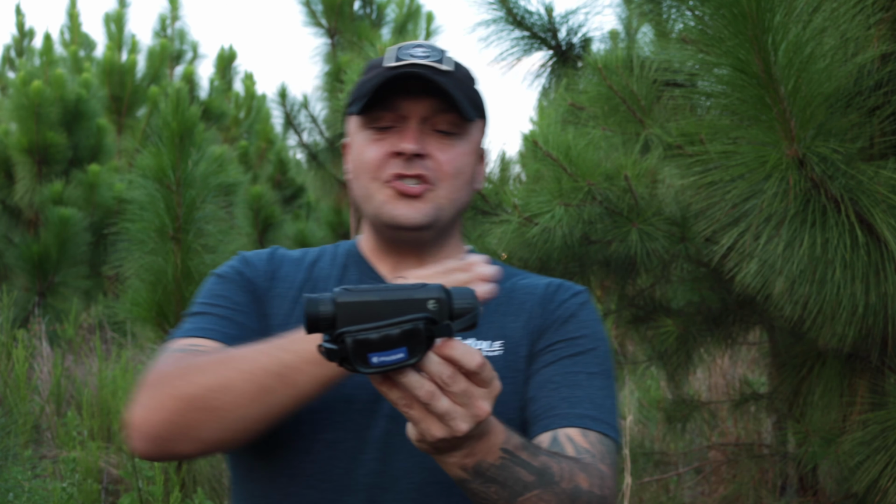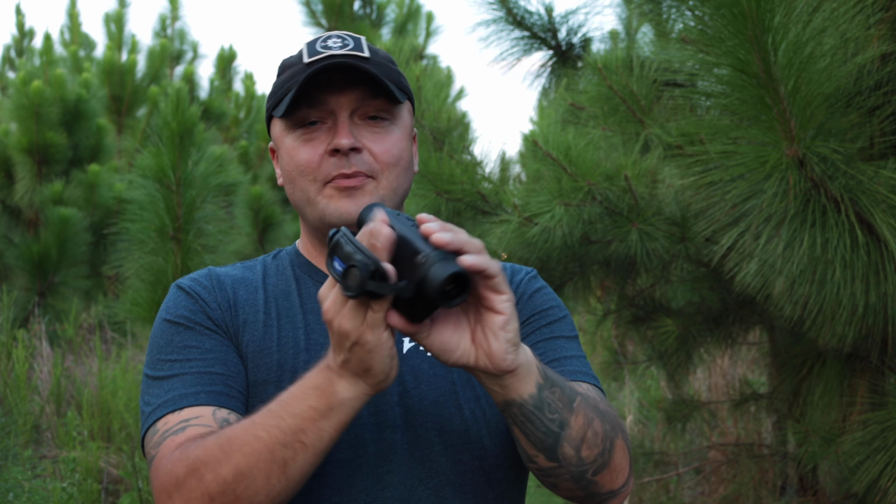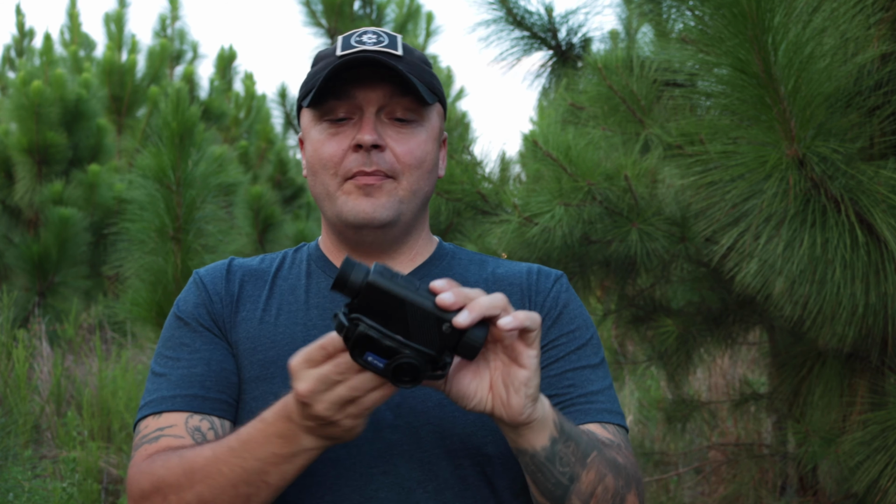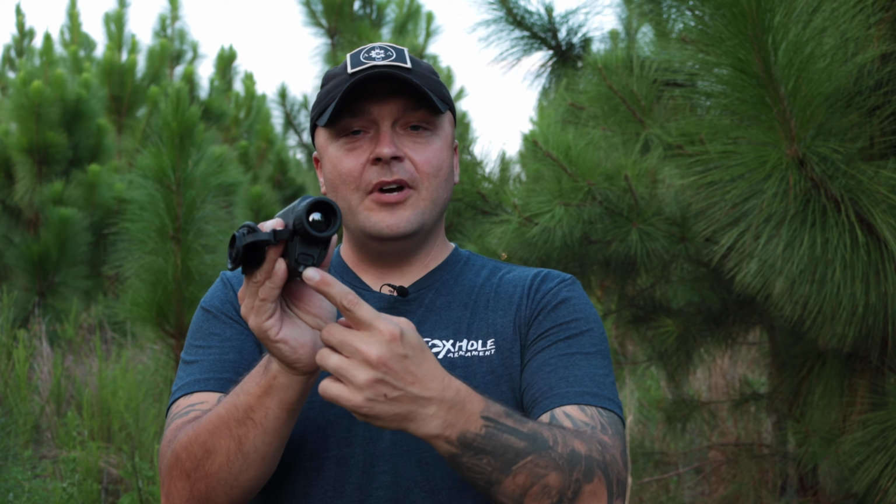So, starting from front to back, you've got a focusable objective lens with a nice tethered cover that goes over the lens, got a little magnet in it that'll attach to the hand strap that comes on it so it doesn't fall out of your hand. You've also got a focusable diopter on the back, so you can focus it to your eye. Up front we have the release button for the battery.